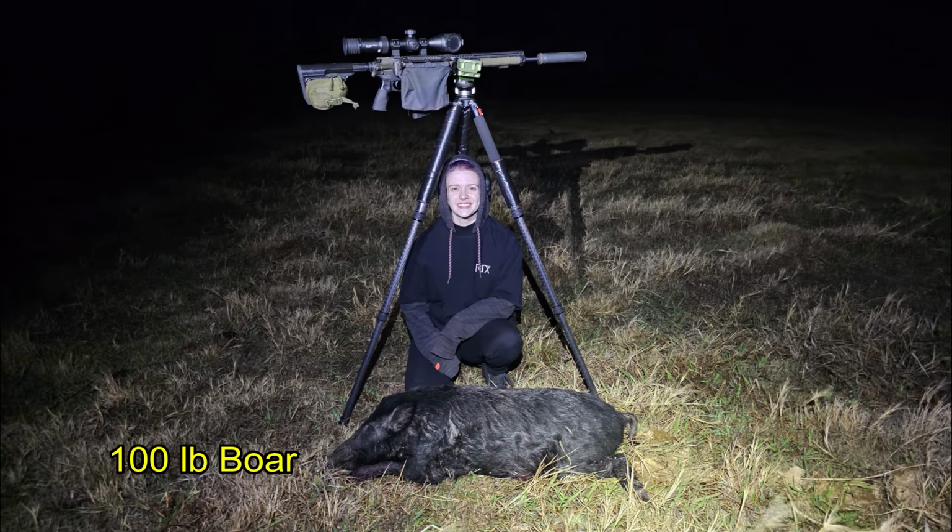Well, that's her voice, and that's her hog, a nice little 100-pound boar that she did very well with. She shot it through the lungs, took off running. She hit it on the run, mid-body, dropping it. When it tried to get up again, she shot it in the side of the head, which was really nice.